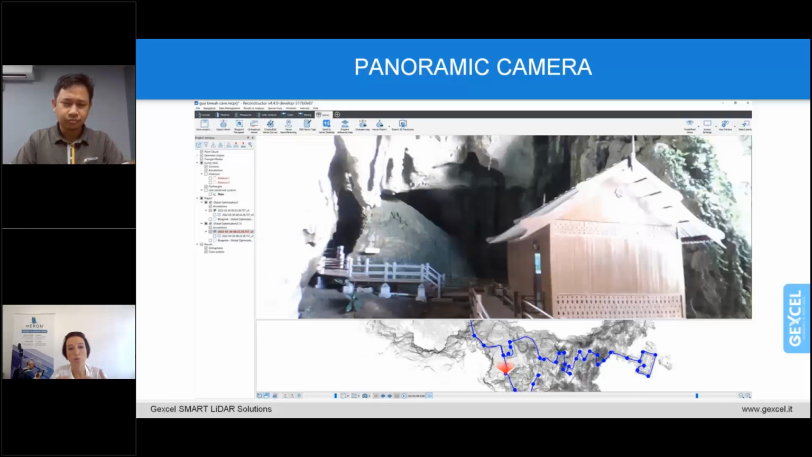Or you can, of course, also navigate into the panorama pictures. The panorama pictures are automatically overlaid onto the point cloud, and so you can navigate in both, in the point cloud and in the panorama, taking pictures and taking measurements and extracting different kinds of information.